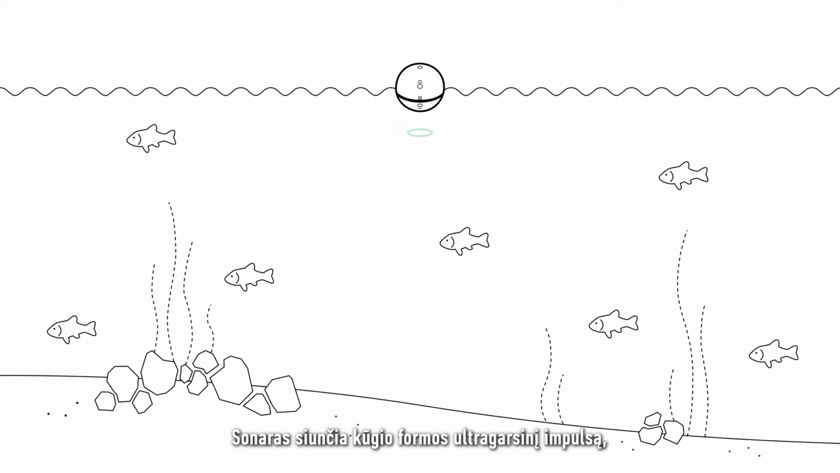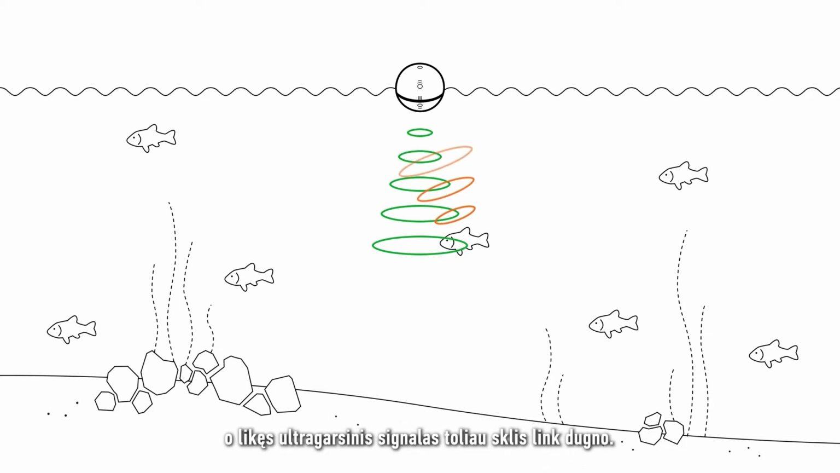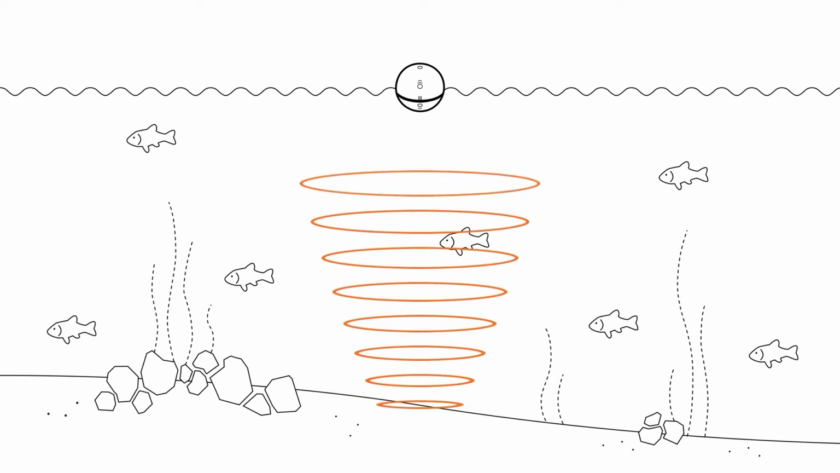The sonar sends a pulse of ultrasound in the shape of a cone that travels down the water column. Any objects that are in the path will reflect some of the sound back towards the sonar, and the rest of the ultrasound will continue towards the bottom. The bottom will then reflect the rest of it.